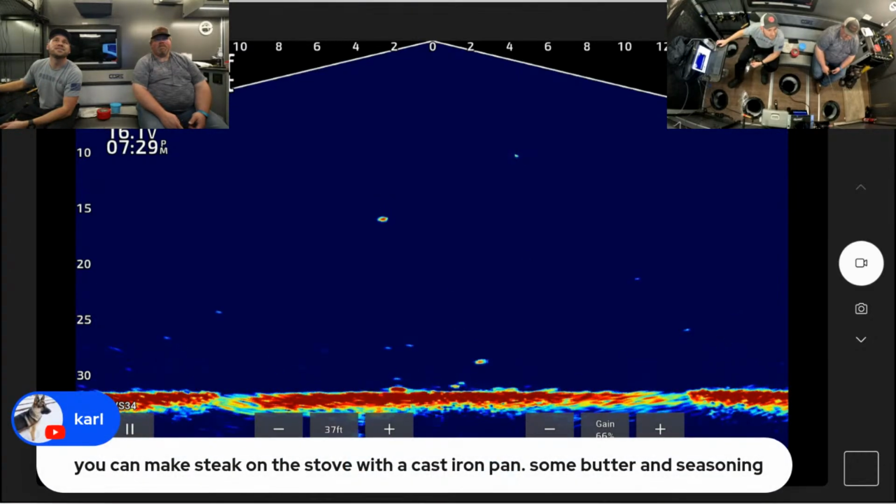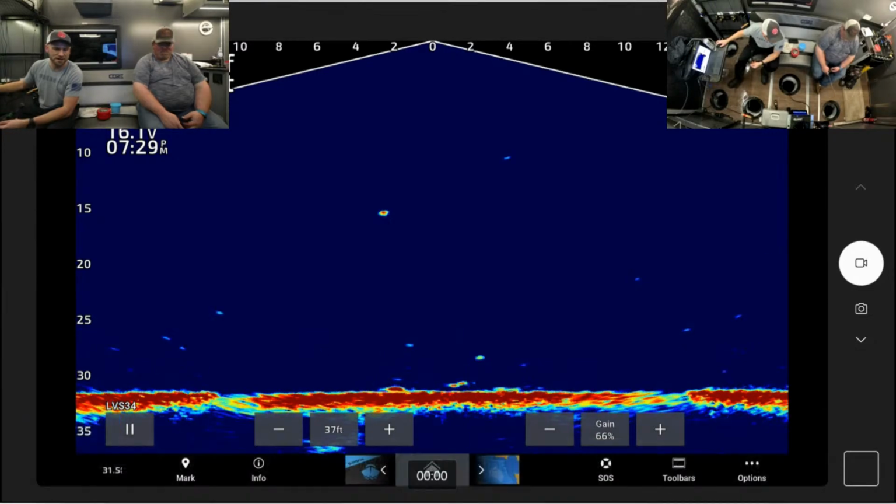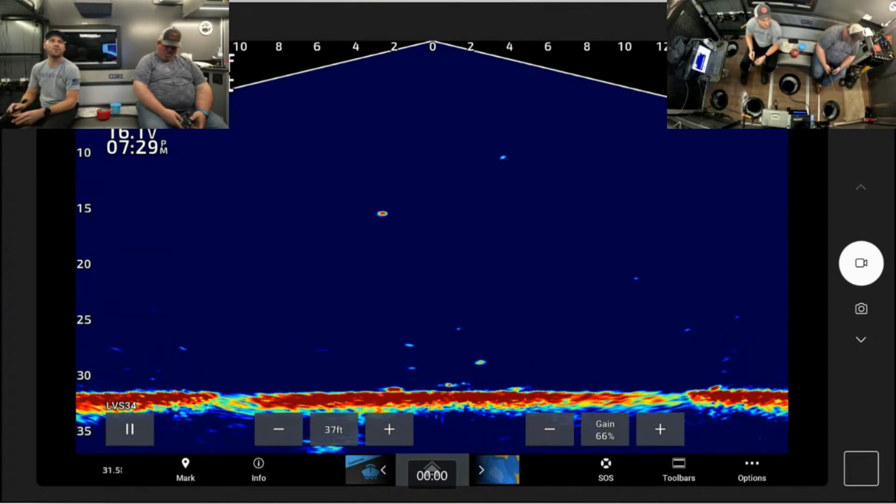You can make steak on the stove with a cast iron pan, some butter and seasoning. Yeah, last trip, I think the video's coming out maybe even this weekend, I cooked two of the Simix frozen steaks. I think they're Simix steaks or no name. They're the no name steaks. Okay. I cooked those on the stove with a little bit of oil. They were pretty good.